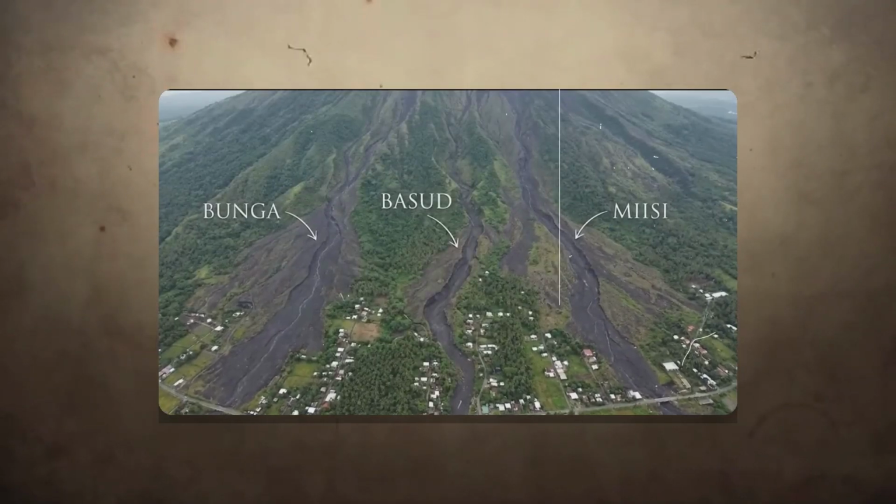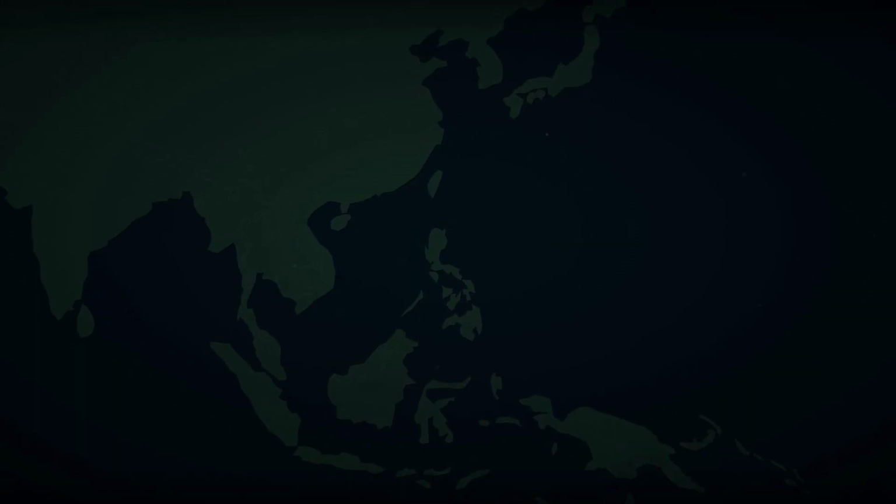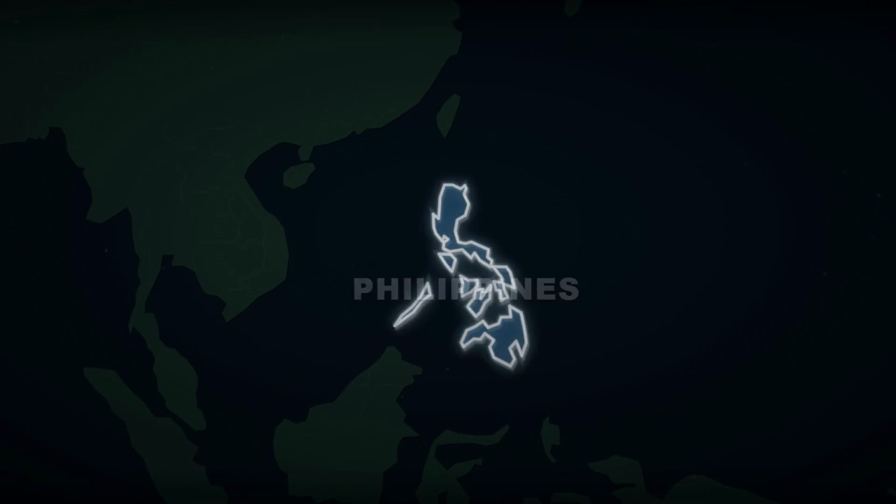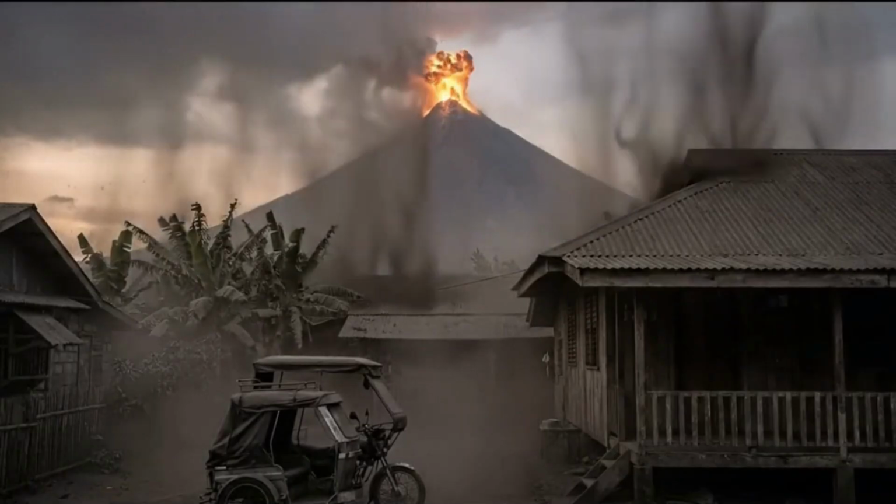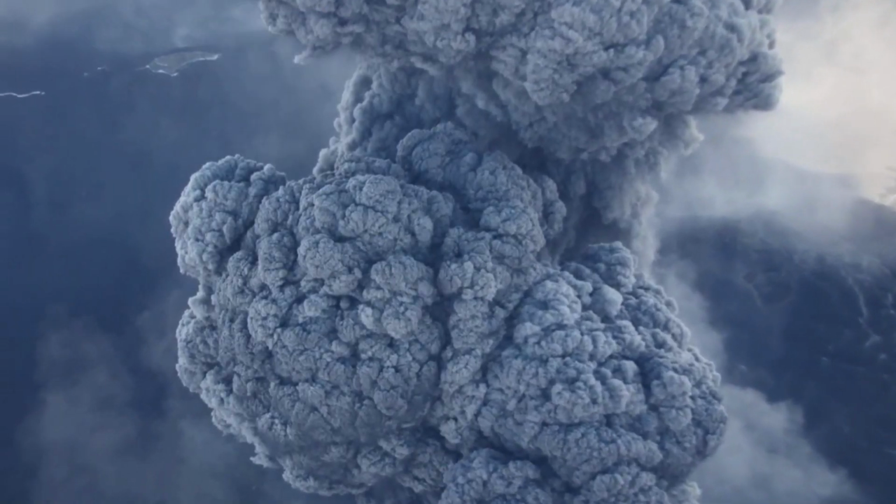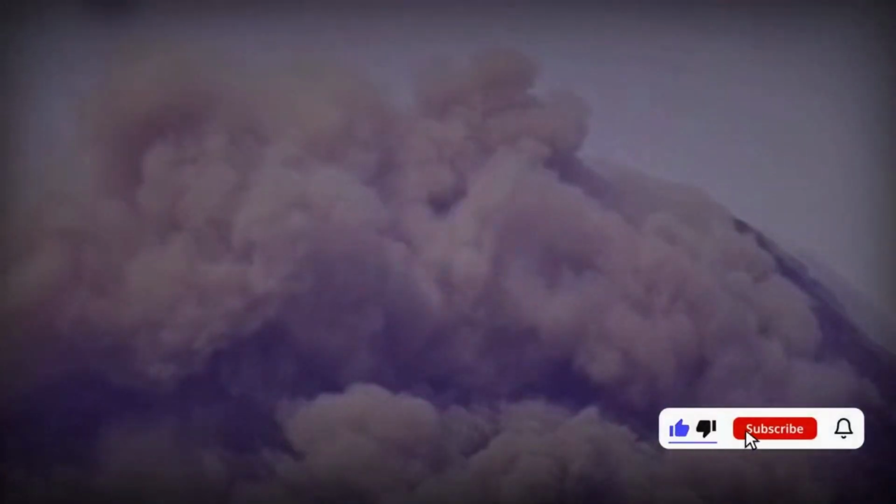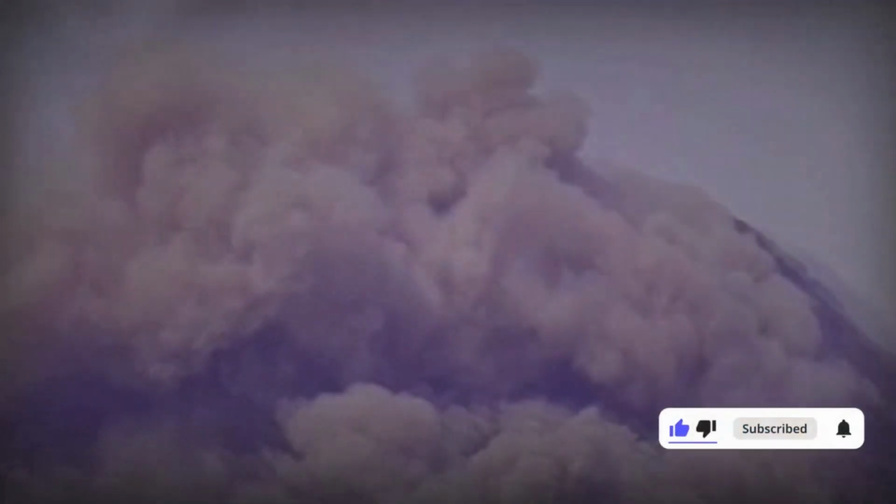To understand the human stakes, you have to look past the science and into the towns that circle the lake. Communities like Agoncillo, Laurel, Talisay, and Lemery live in the direct path of any potential disaster. They are vulnerable to ashfall, to acid rain, and most terrifyingly, to something called a base surge. A base surge is a fast-moving, ground-hugging cloud of hot gas, steam, and rock fragments. It moves with the speed of a hurricane and the heat of an oven. It incinerates everything it touches.